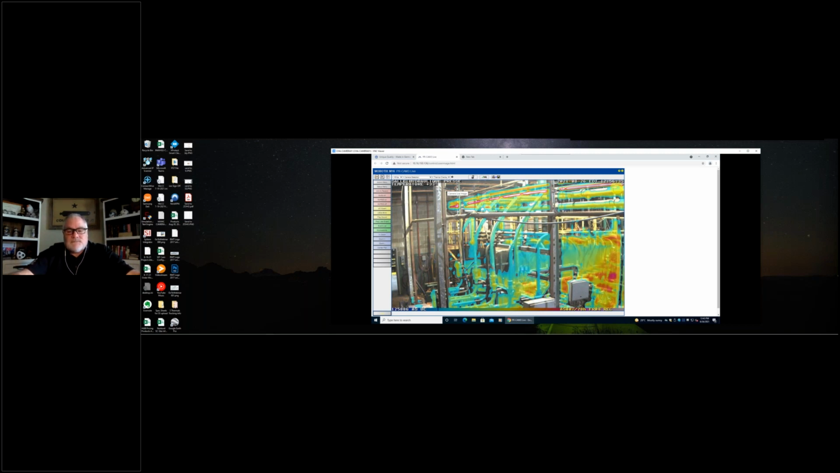So this is an option that they loved. This killed two birds with one stone. And we were able to propagate this out through all of the pumping systems and facilities. So that's a pretty cool application.